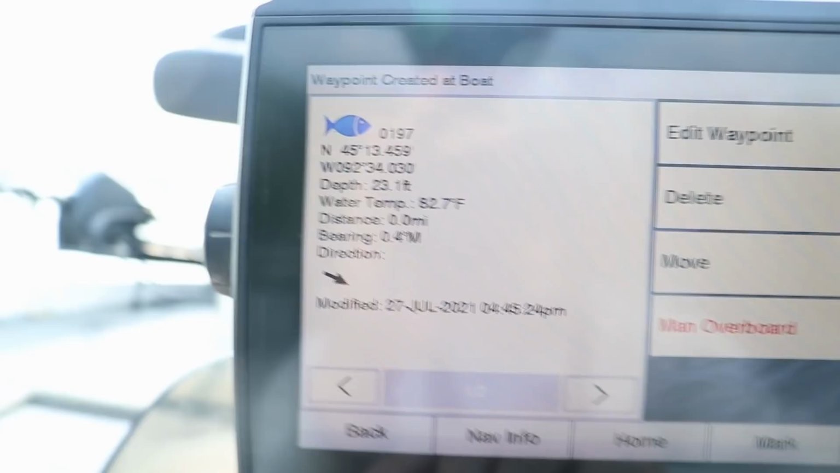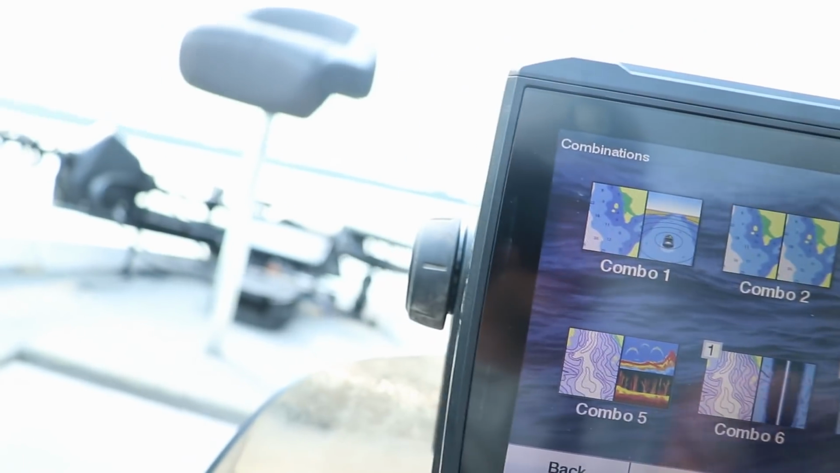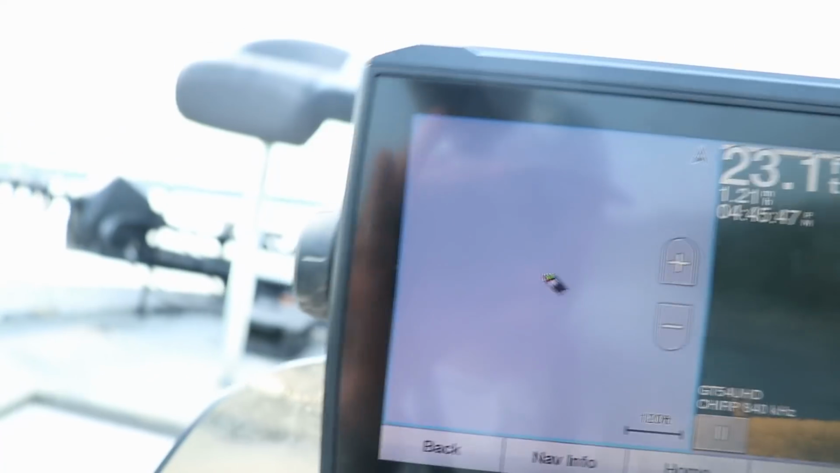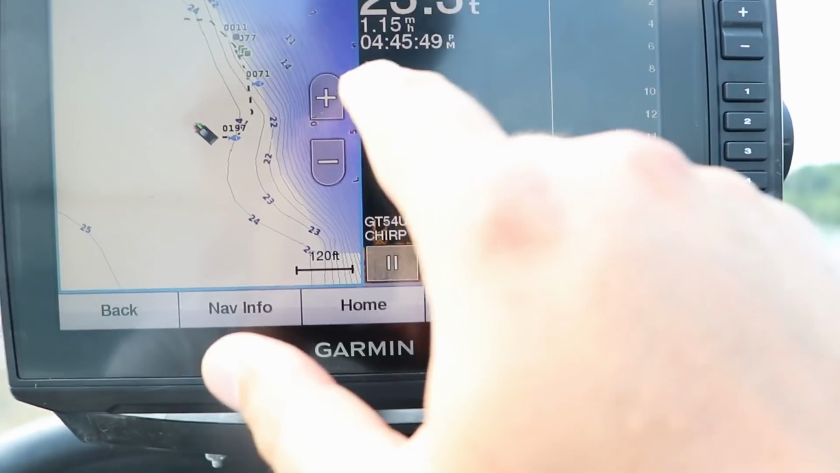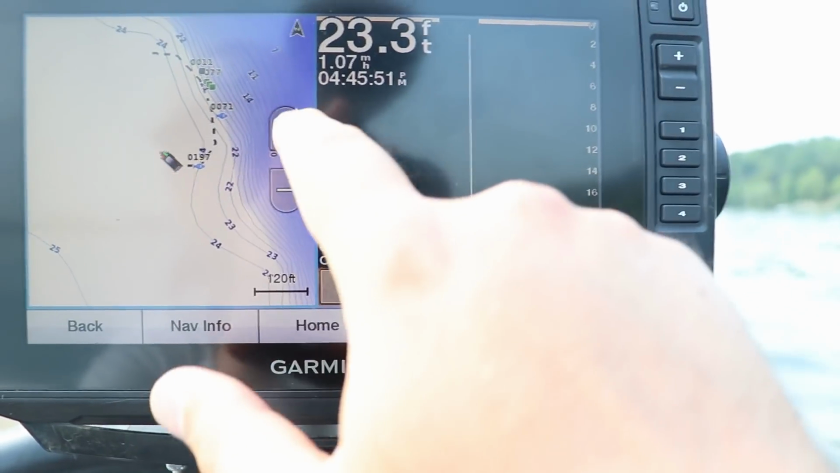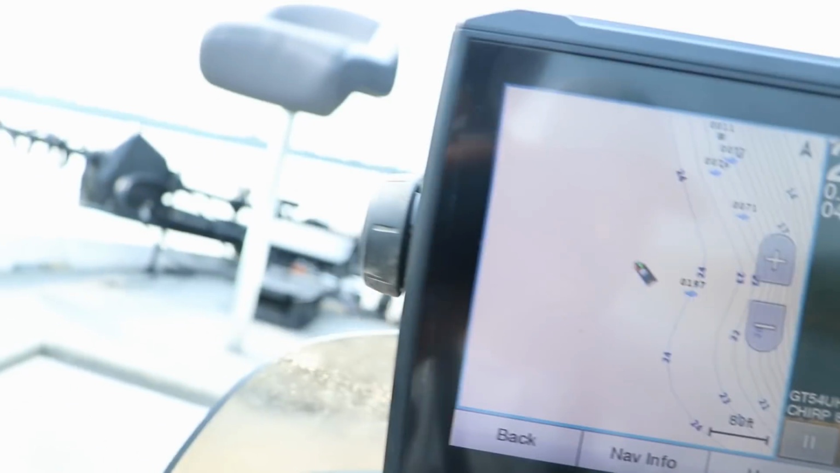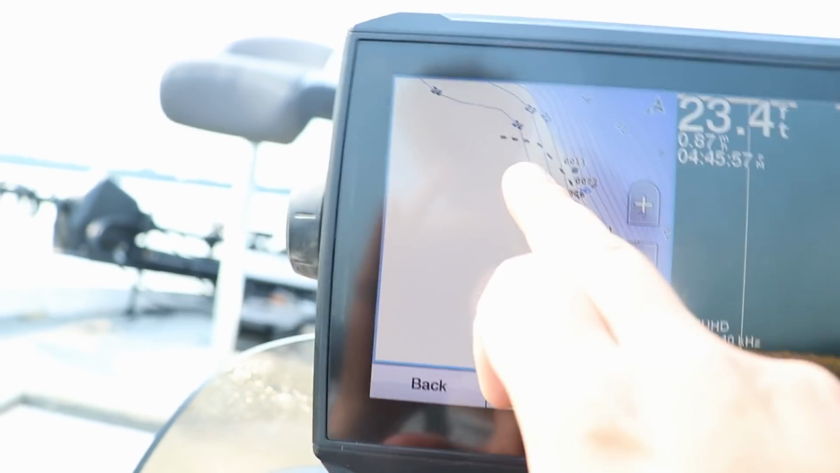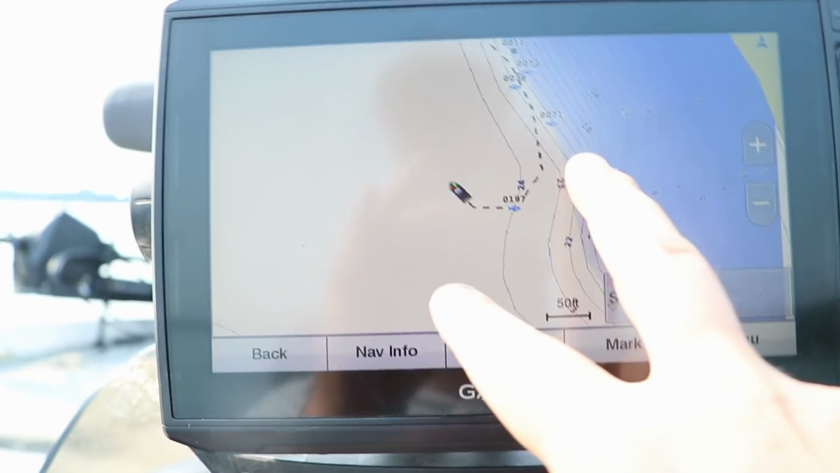And yeah, we're going to use the fish icon combos. Do I have a down imaging combo? I guess I do right here. Bam. All right, so our waypoint is, I believe it's number 70. That's got to be waypoint 197 right here.